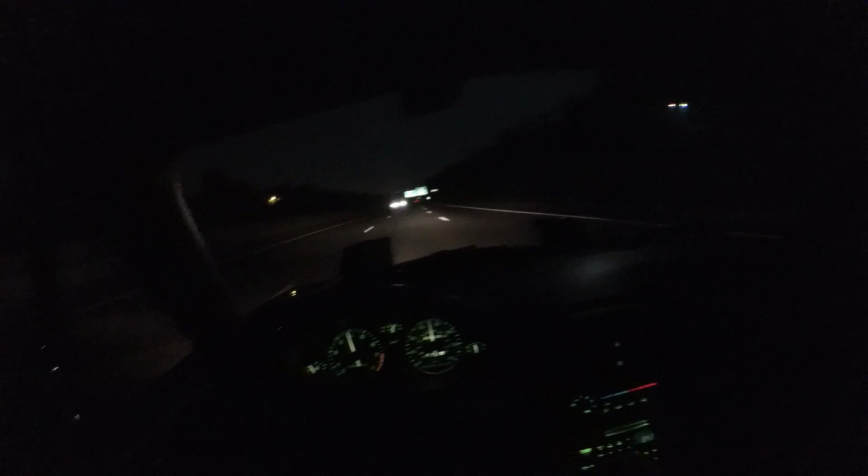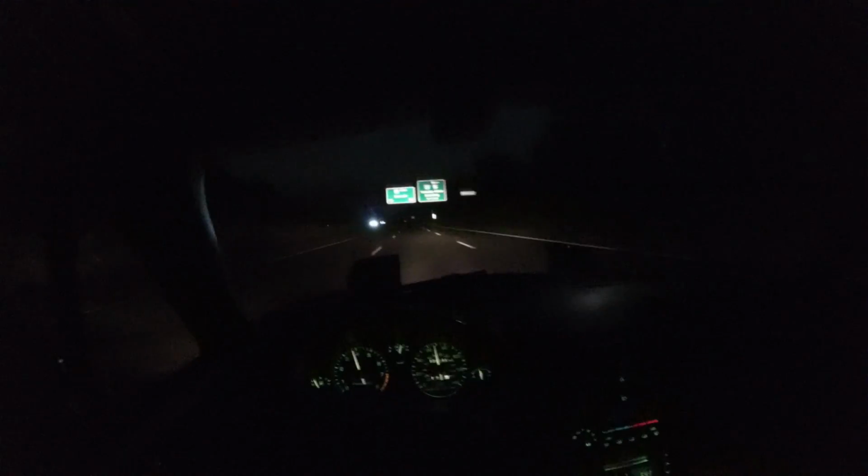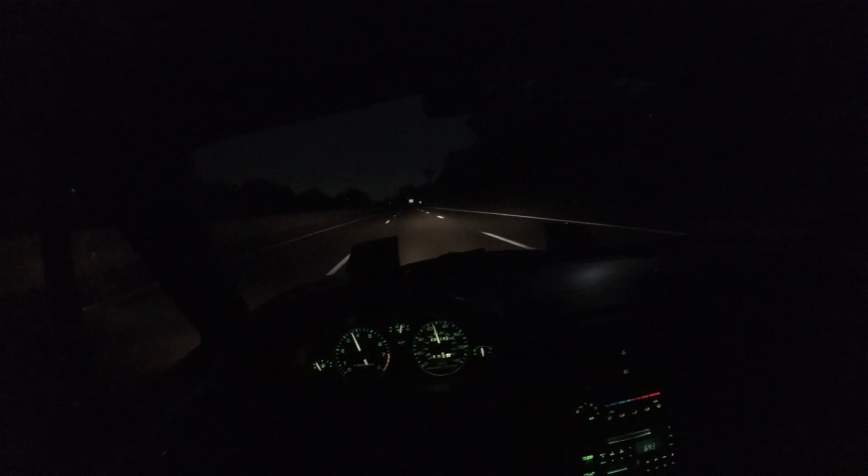One thing that I'll say is that of all the cars that I've owned, this is the only one that I will actually take time out of my day, or my night, evening or morning, and just go for a drive in for the sake of going for a drive.